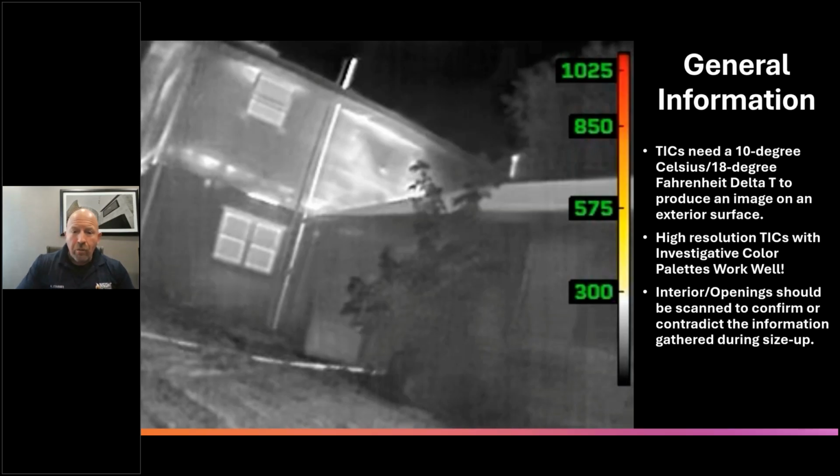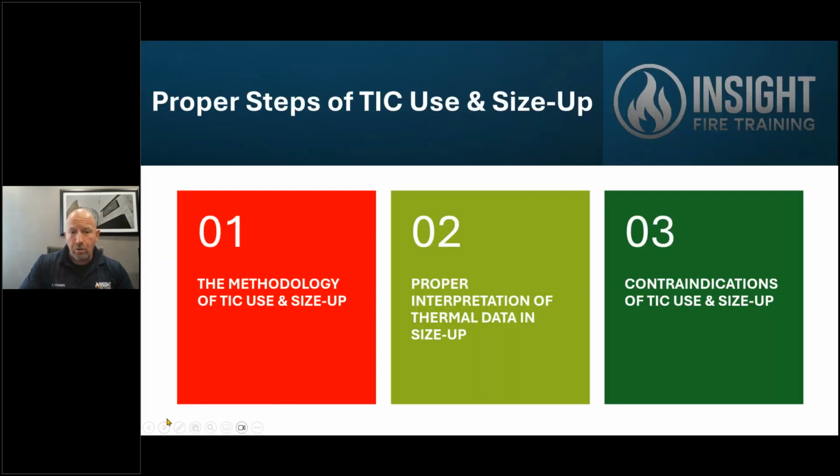We need to look. As you're walking around, you can check crawl space doors. You can open doors and look, but please don't leave them open and create an uncontrolled flow path. Firefighters need to understand that opening a door or a window is ventilation, and we create flow paths. We need to maintain and control the flow path and not make the fire worse.